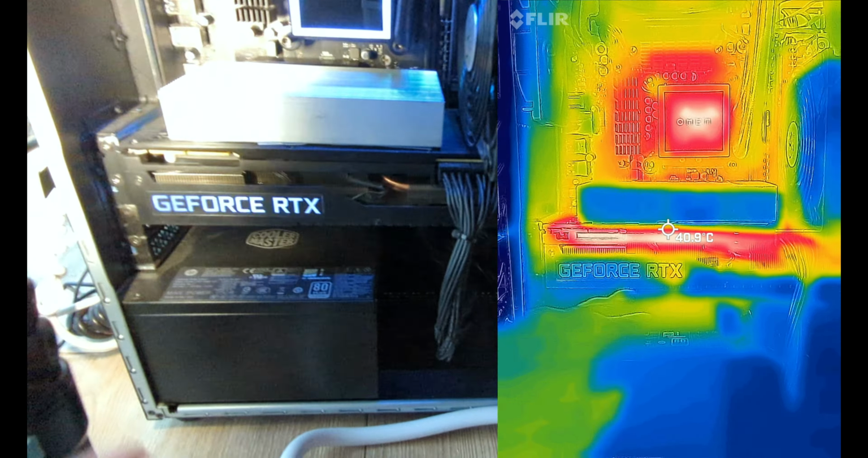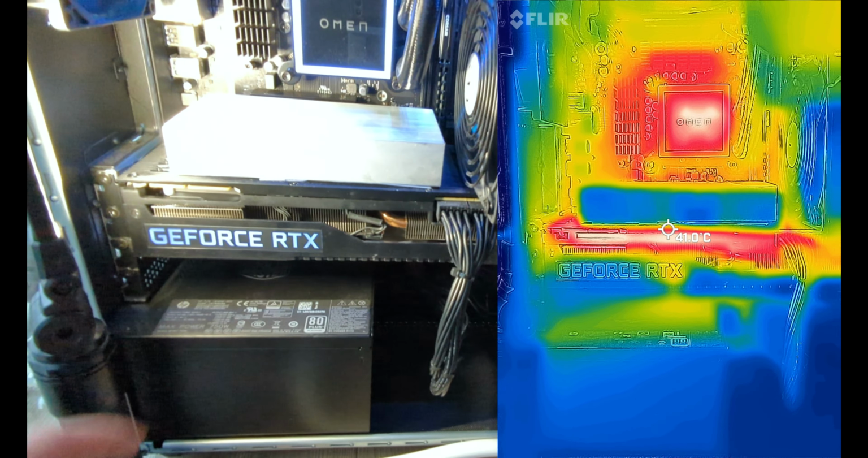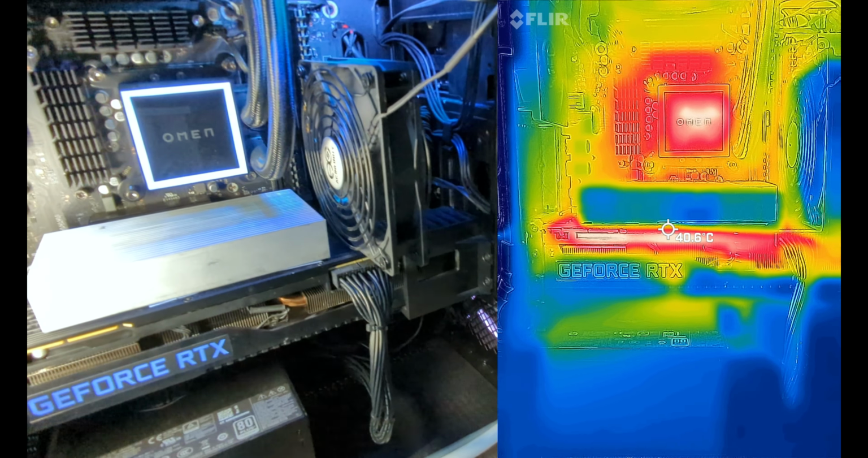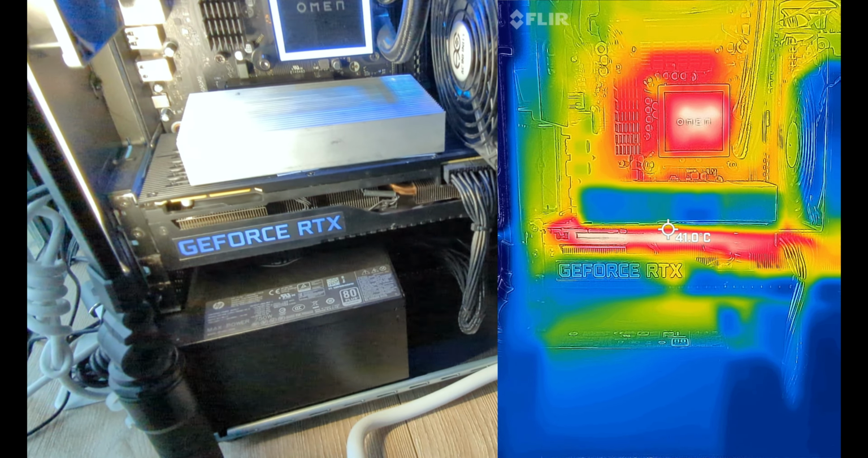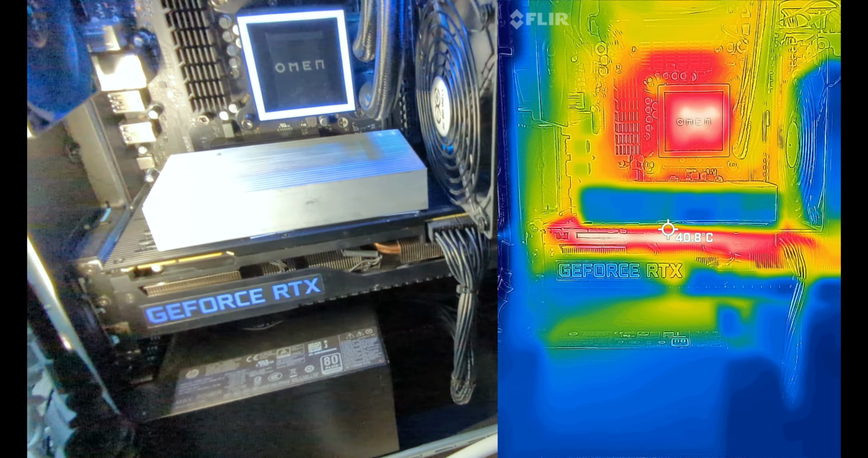But what's going to happen is, because the heat is dispersed, there's less heat on the backplate, which means less heat on the memory. If you think about heat, you can't just make heat disappear, right? One of the ways you can heat things up or cool things down is through conduction.